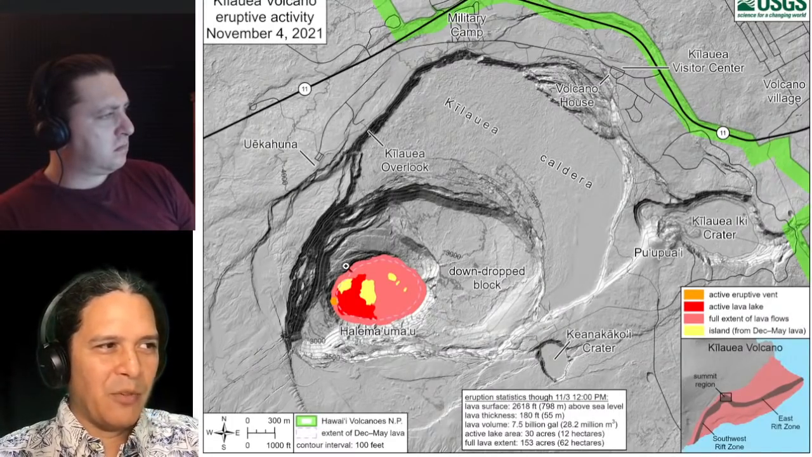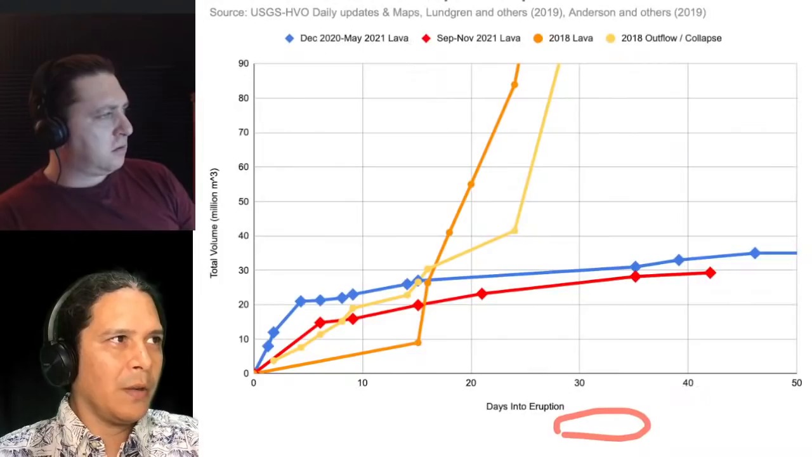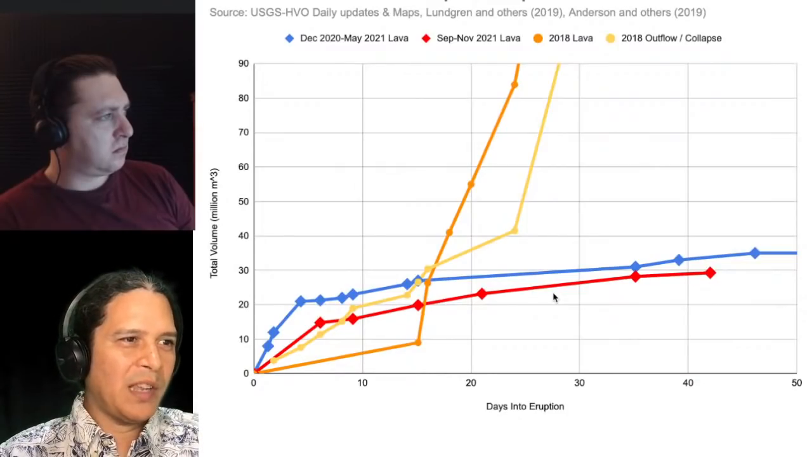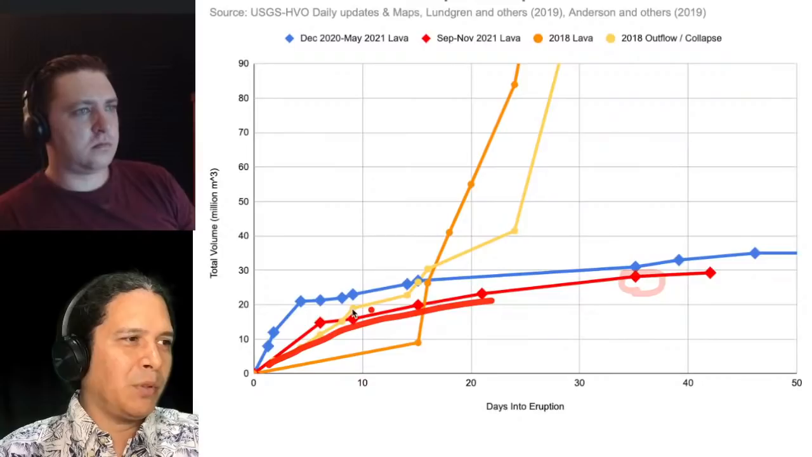And so this is, for example, that previous map on November 4th. You can see that at that point it was 28.2 million cubic meters. So to start things off, let's put it in perspective with 2018. The red line is our current eruption, so our most recent data point of 29 is right here, up from 28, right? This is following a very similar path as the blue line you see right above it.